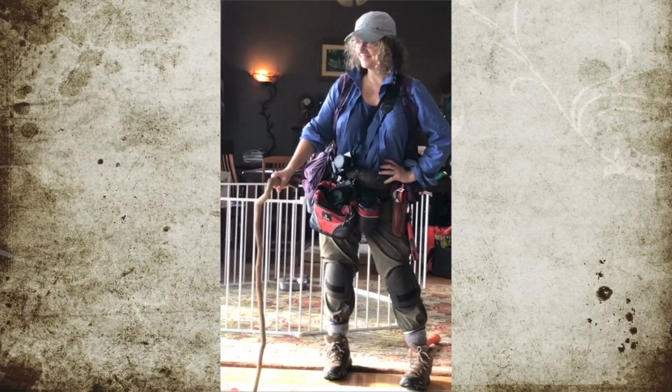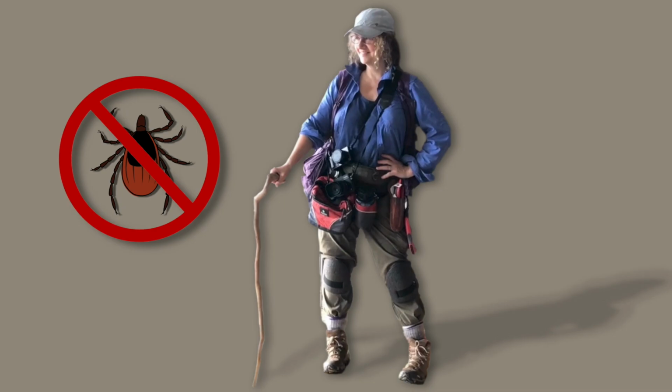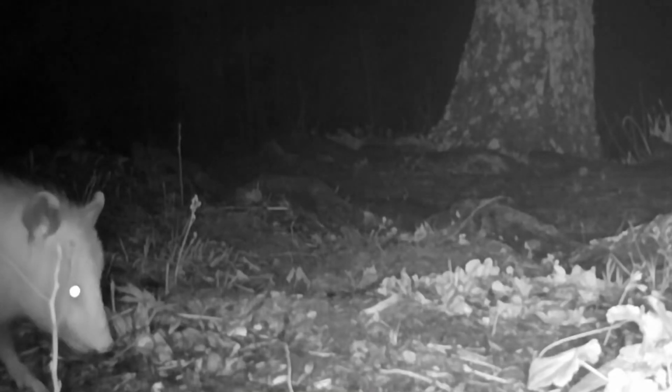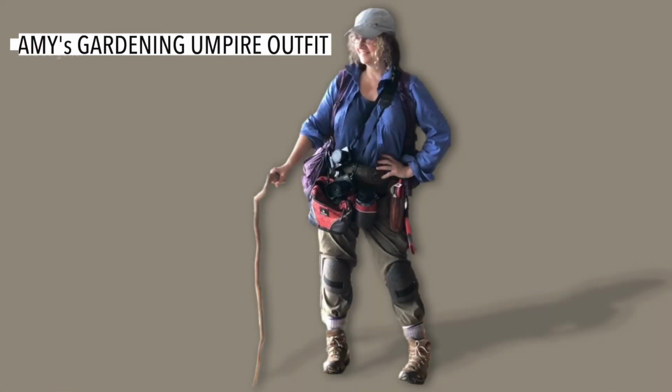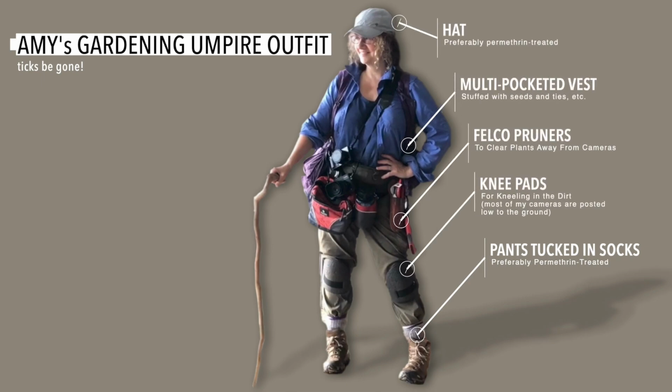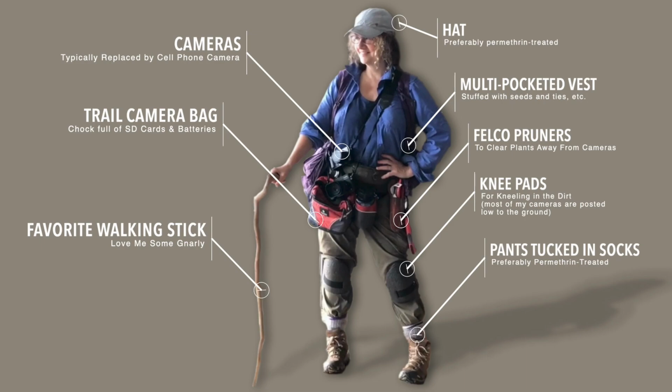I tend to dress like a dork whenever I work outside. I have a good reason, though. It's because I don't like ticks. But possums love ticks. Thank goodness for the possums. I only had to get Lyme once to always wear some variation of my gardening umpire outfit whenever I'm heading out into the woods. Always I've got the pants tucked into permethrin-treated socks. That's always the case. And of course my other camera gear.